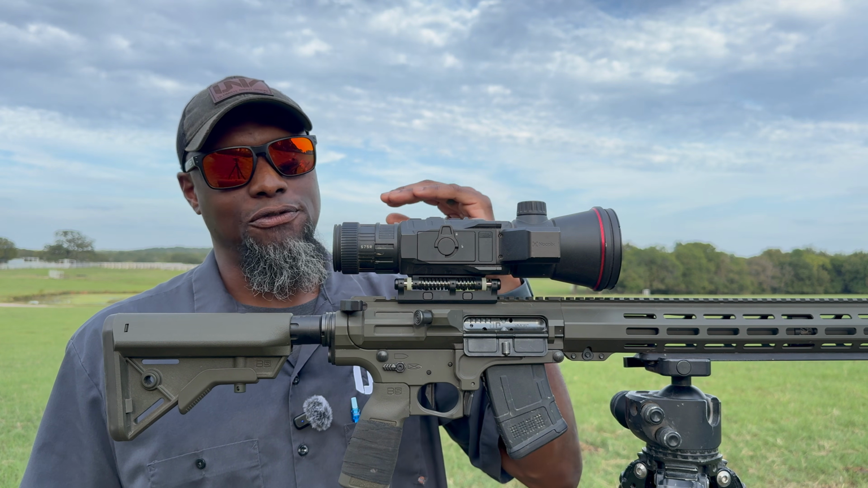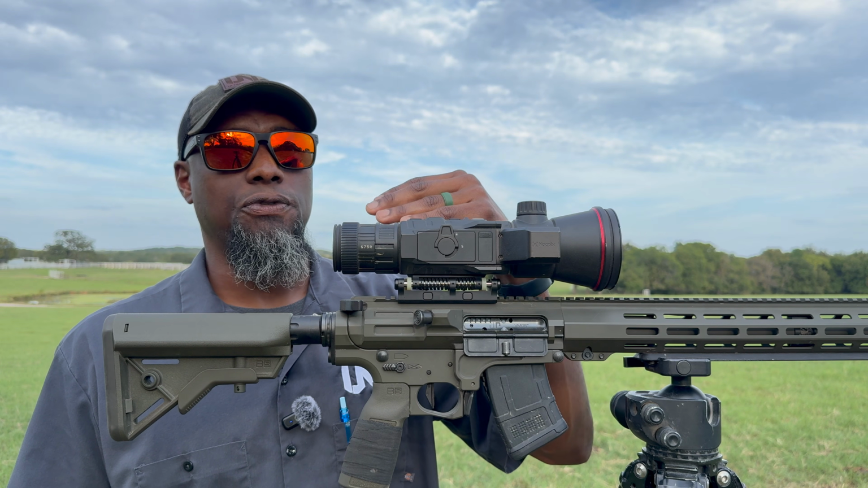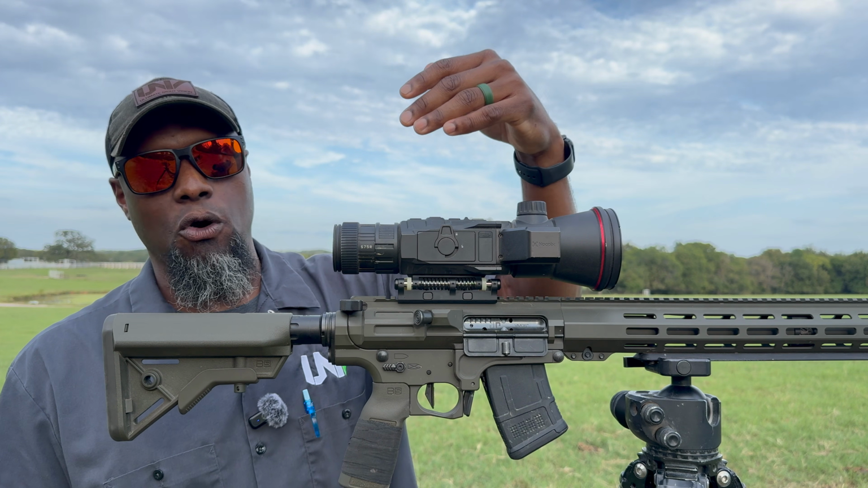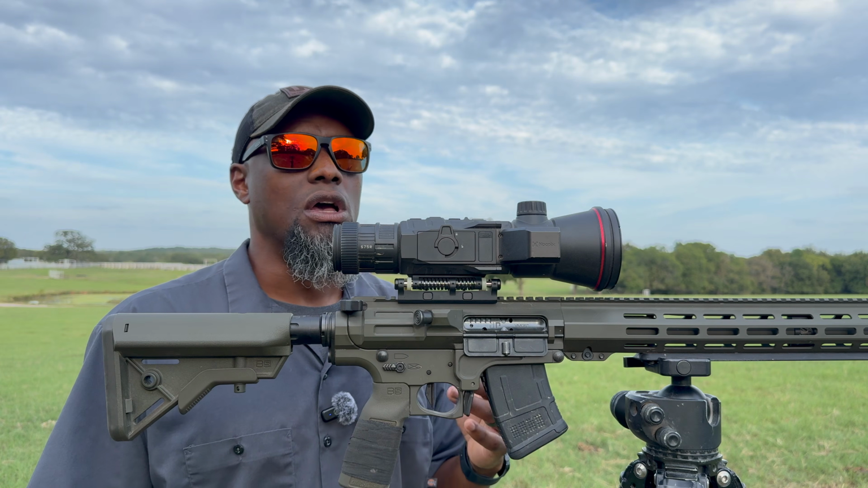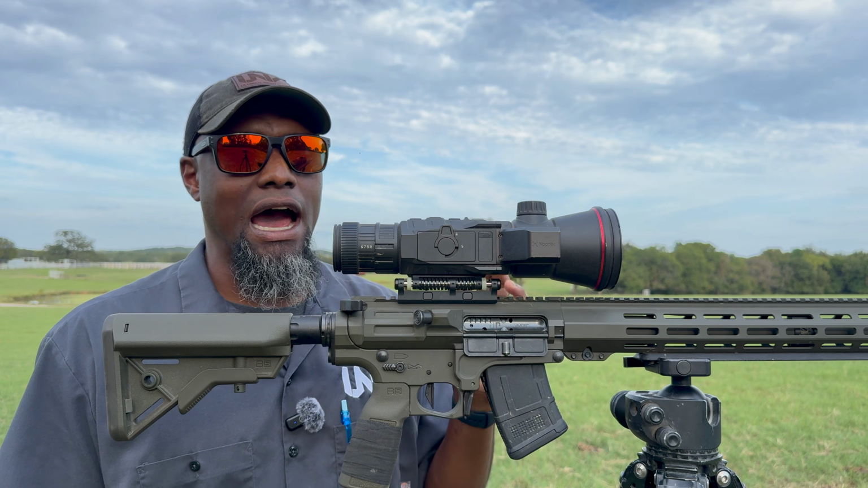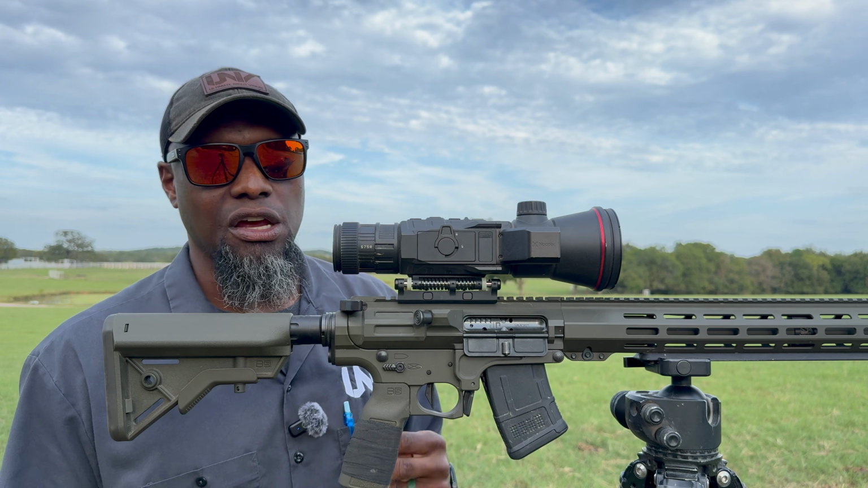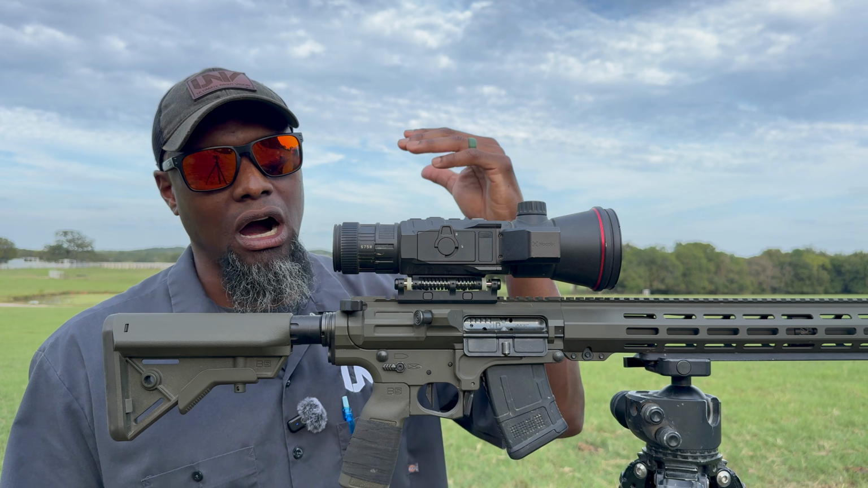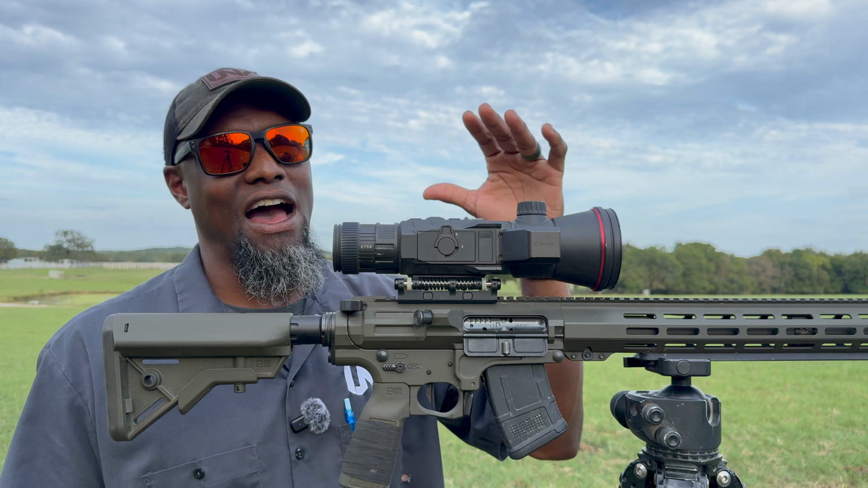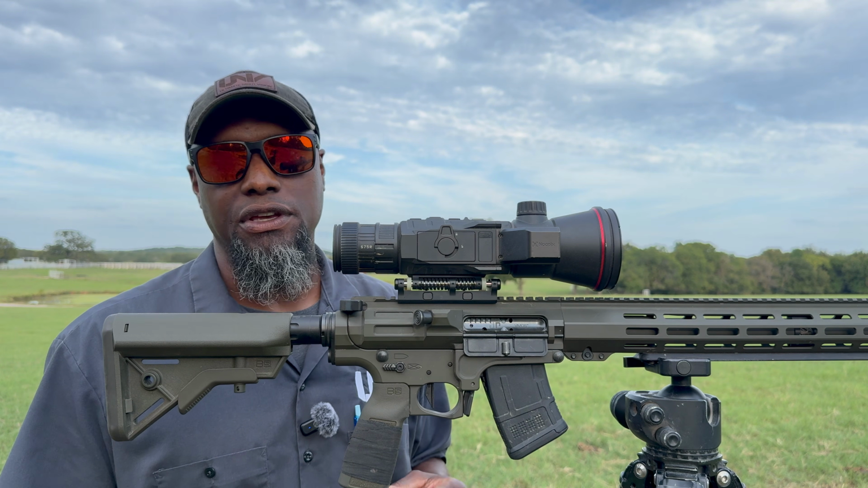The increments are way finer here with the magnification. So at base 3 by, I can go from 3.1, 3.2, 3.3 all the way up to 4. And you can do that when you get up into 4 power, 5, 6, 7, and 8. So I can fine tune the magnification that I want. You guys have seen my videos in the past. I rarely use magnification, but whenever I'm not comfortable with the shot or I'm using a different type of ammunition, I usually go up in the magnification, but I don't go up to the max. I rarely go past 5 power. I'm usually down between 3 and 5 power on magnification.